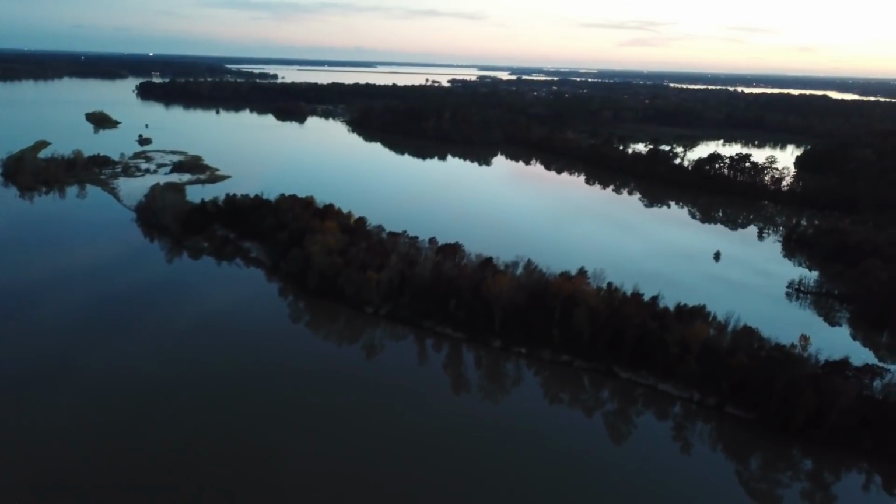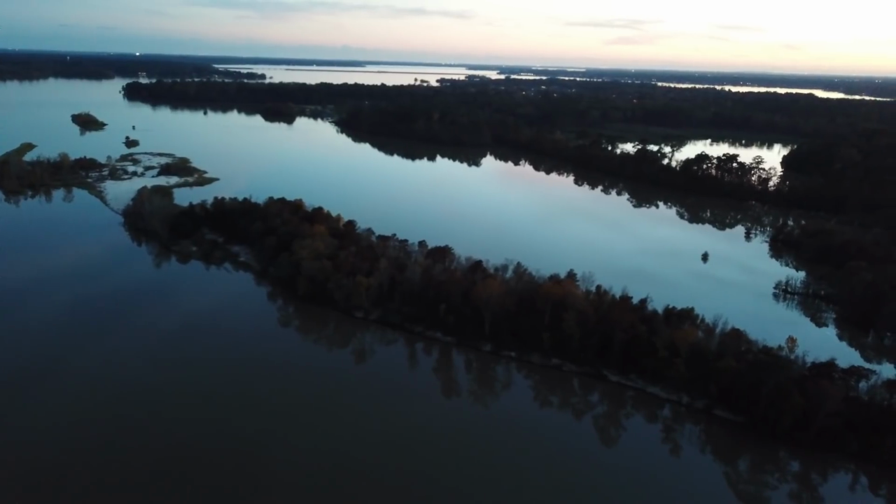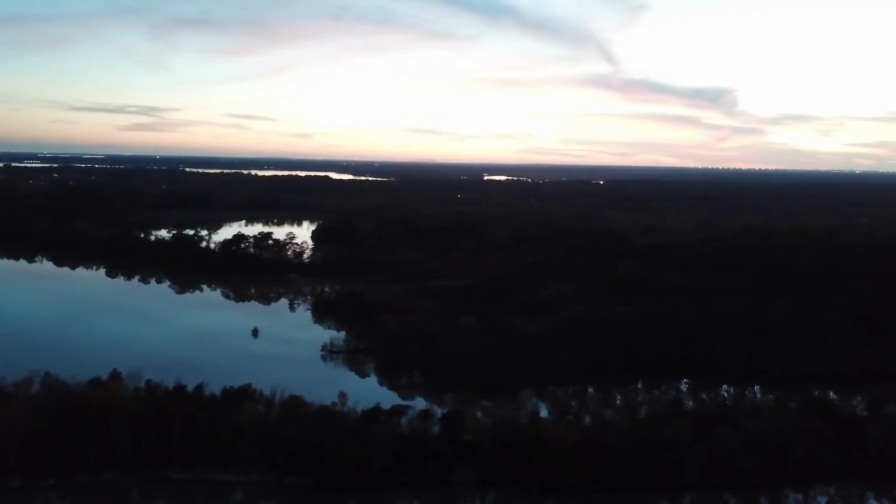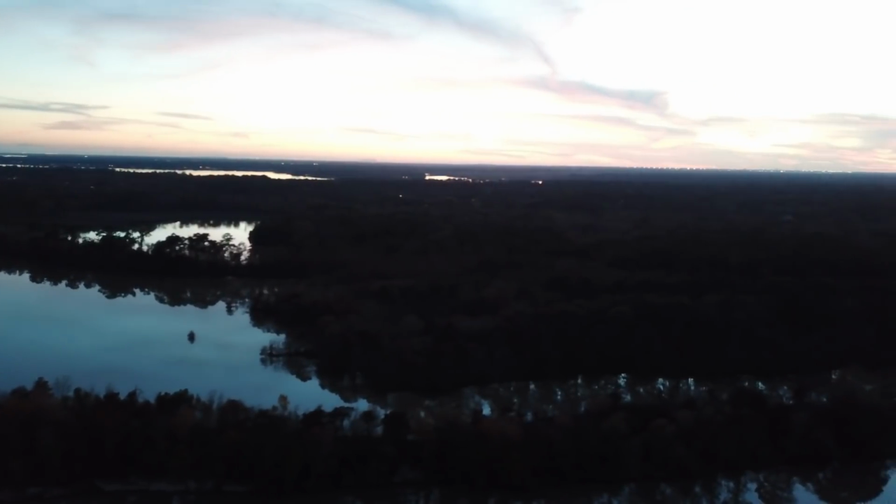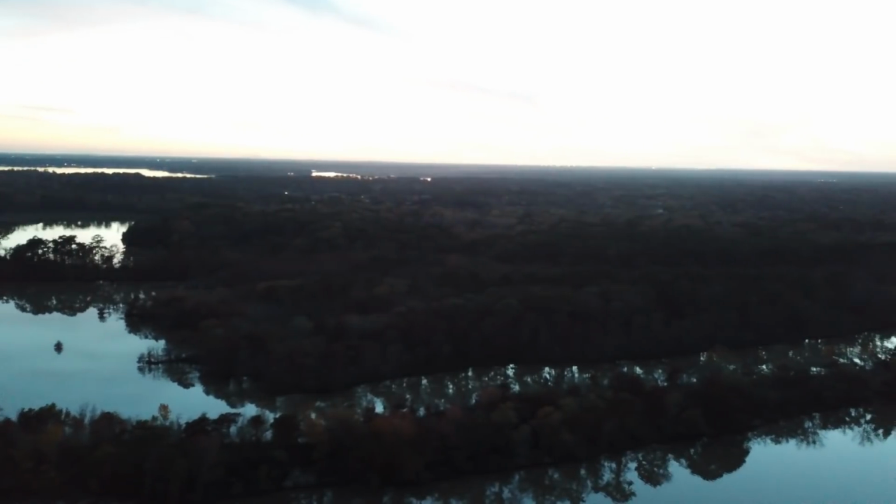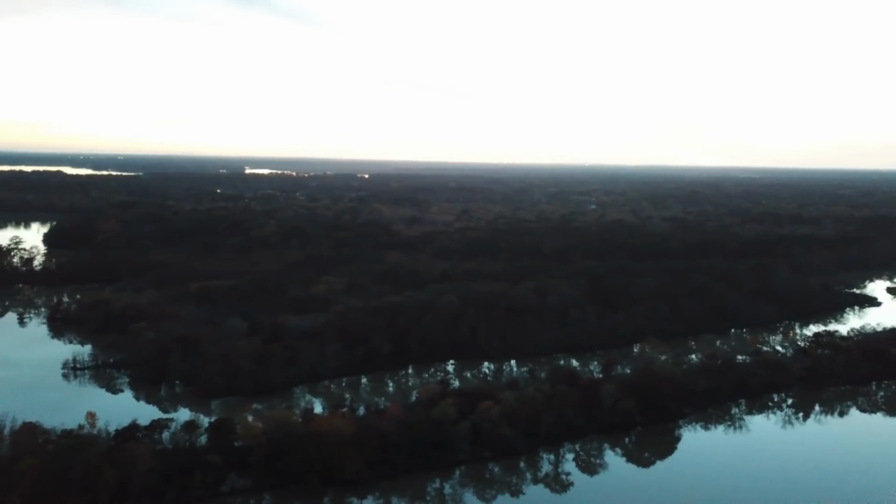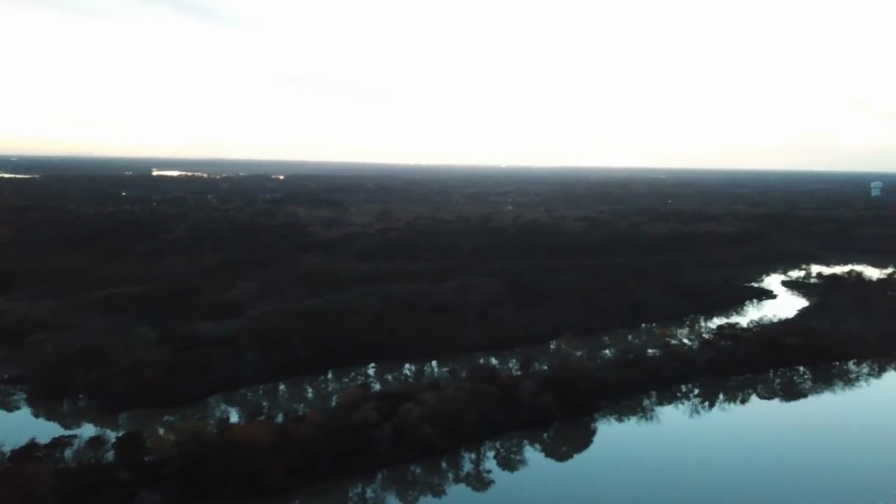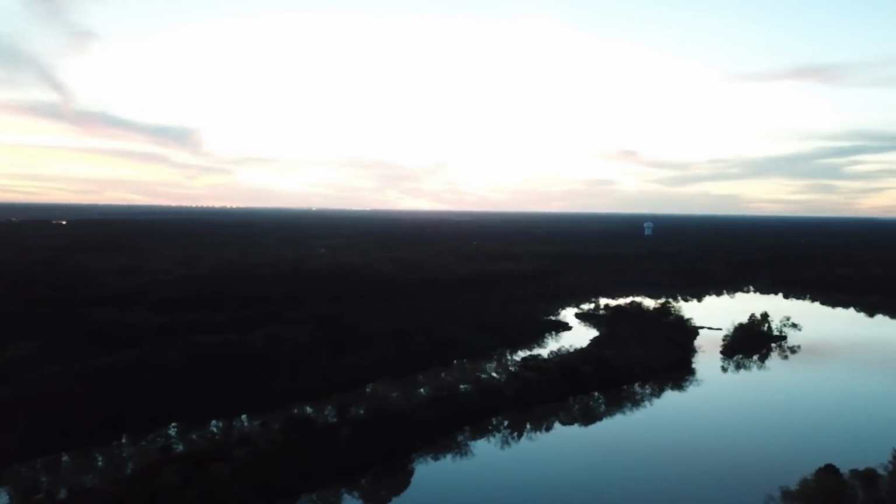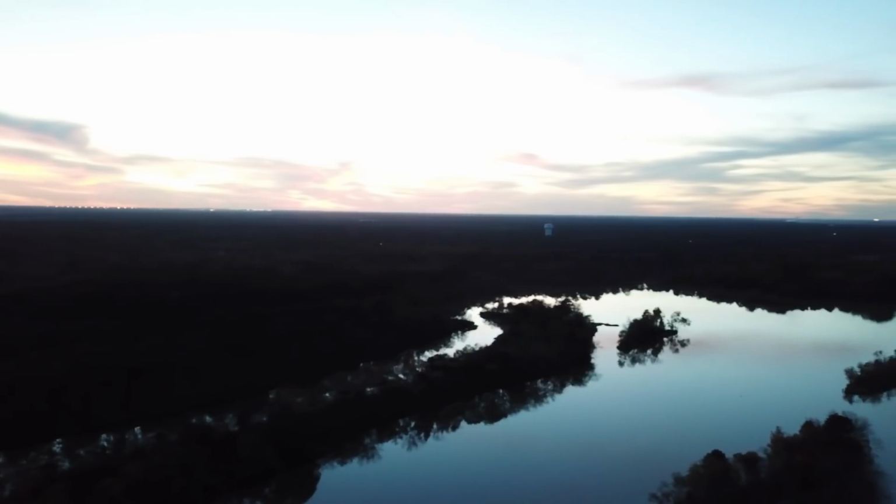However, when I got to the brush piles, it was vacant. They were all vacant. So the fish were all out roaming. I did not see that when I went out on this trip. So I knew it was single pole time, and that's what I like. Single poling, I love it. That's my style of fishing.